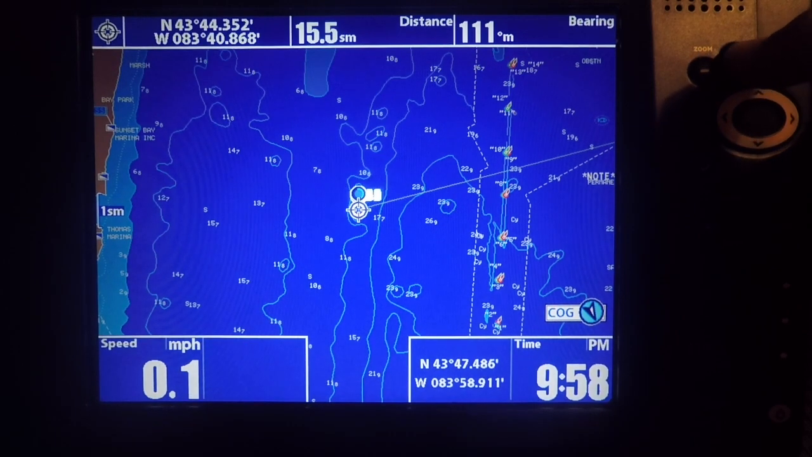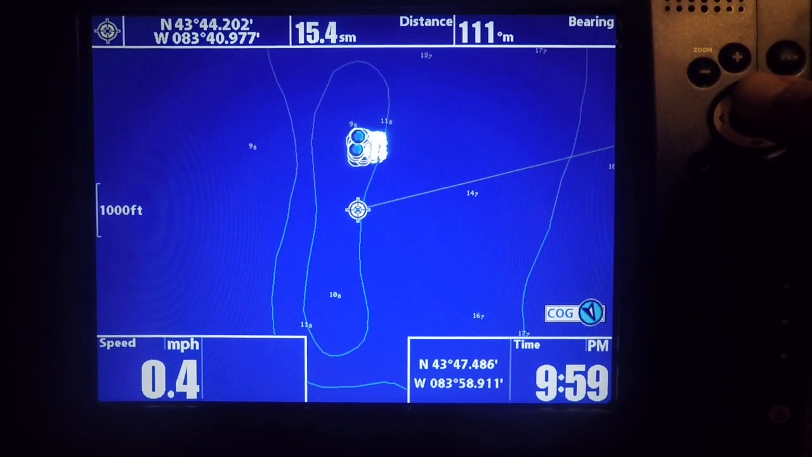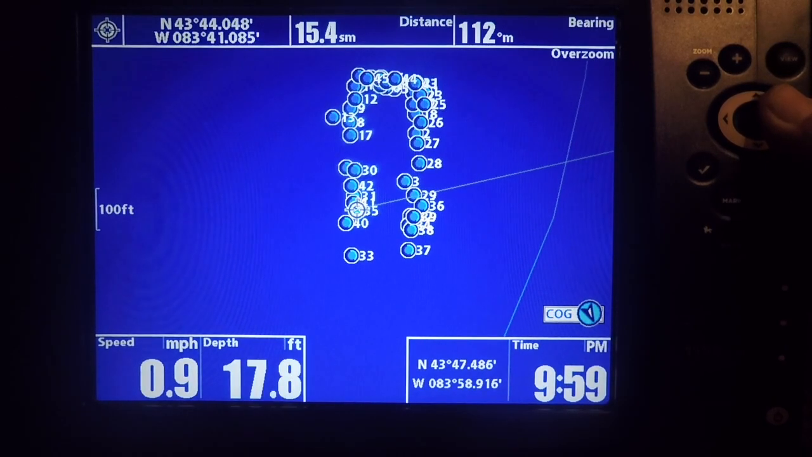So I've just imported all those waypoints. I'm going to zoom in now and let's see if we can see where this reef is and what it looks like. So then you can see those are all those side imaging waypoints I dropped.